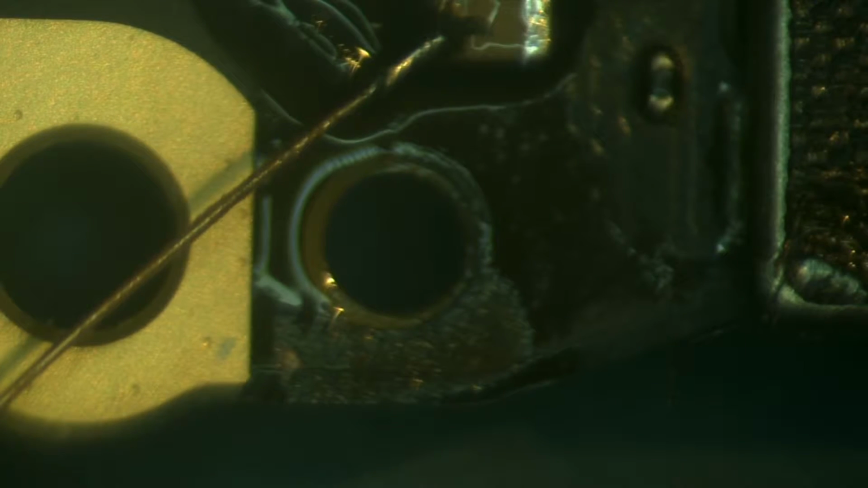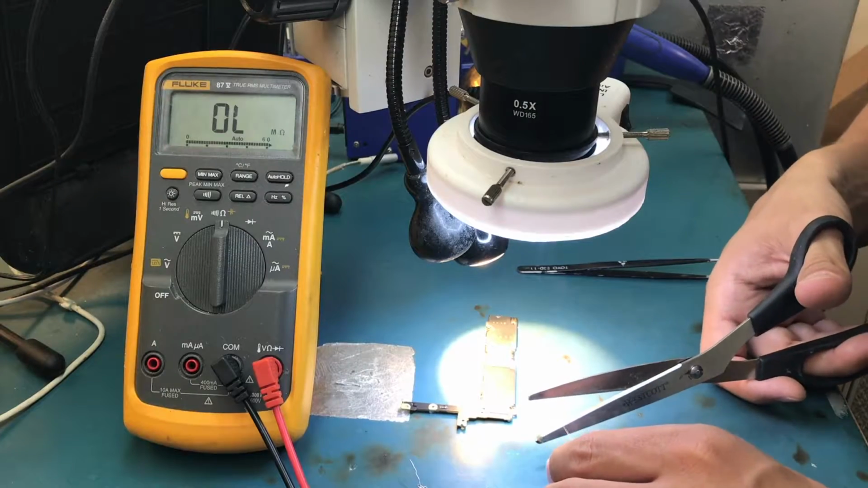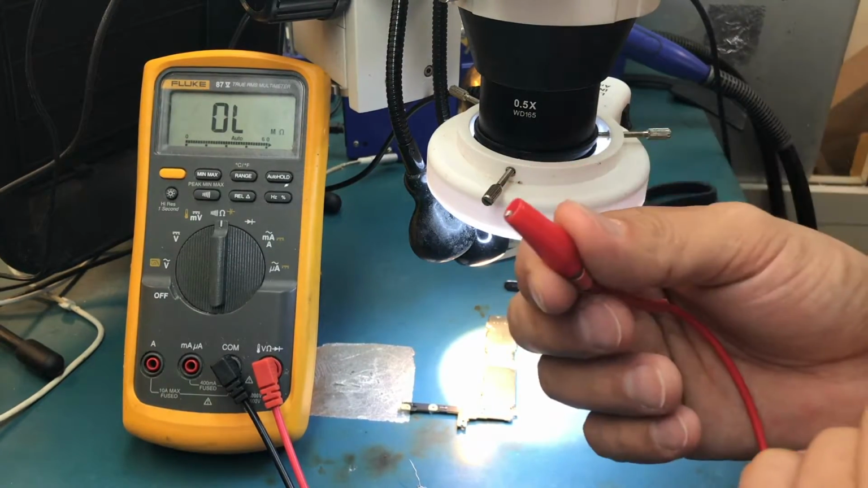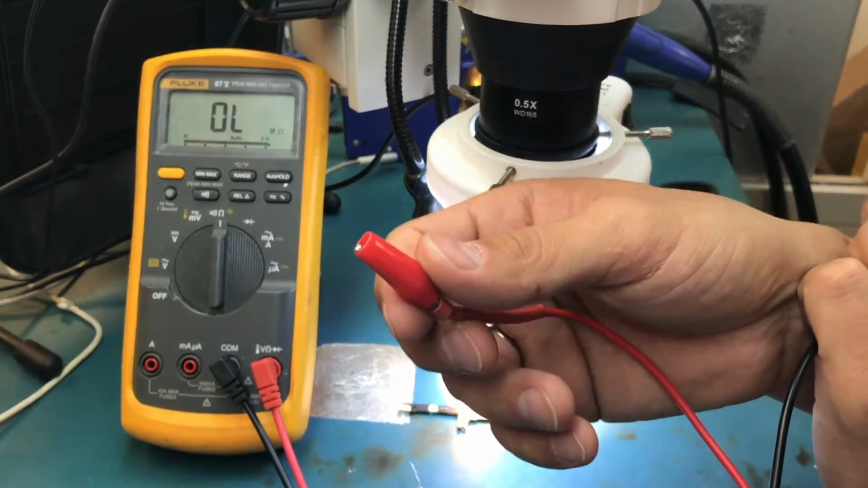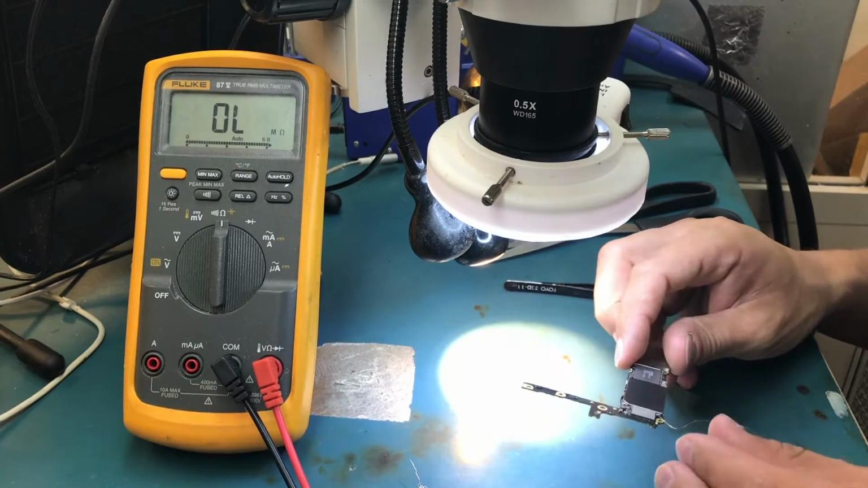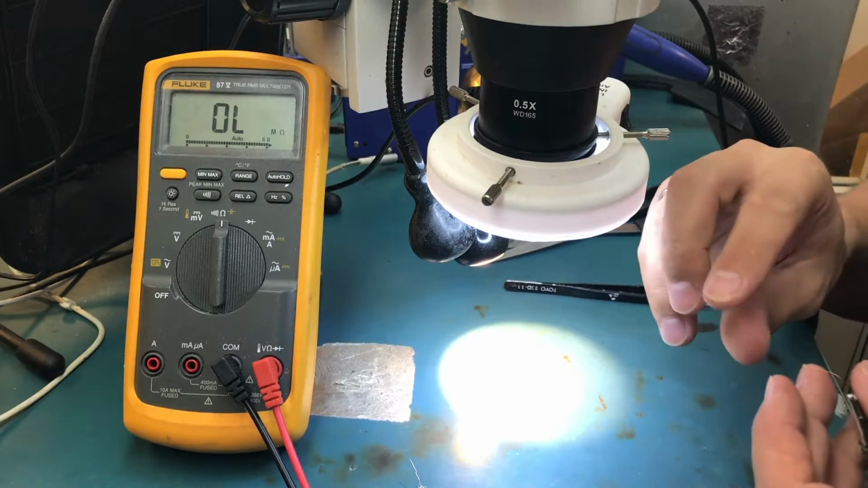And now I'm gonna cut the wire. Don't leave it too short. I'm cutting it kind of longer. One is gonna be on the ground and one is gonna be on that cable, on that wire, on that line that I just soldered. So I will just twist it a little bit.